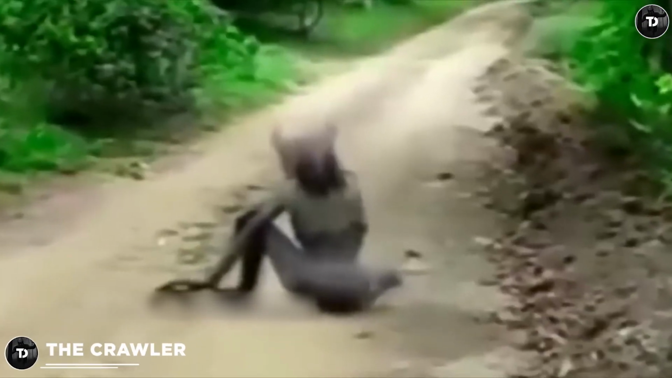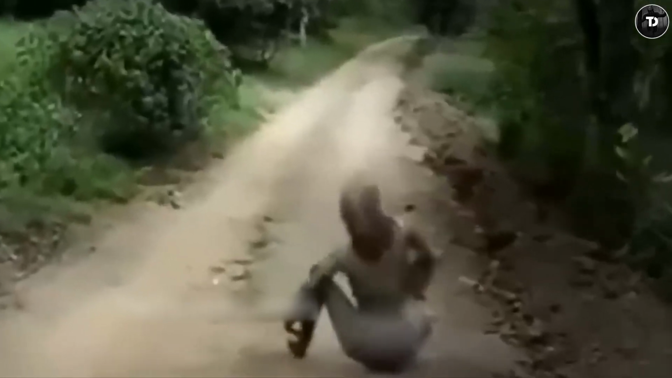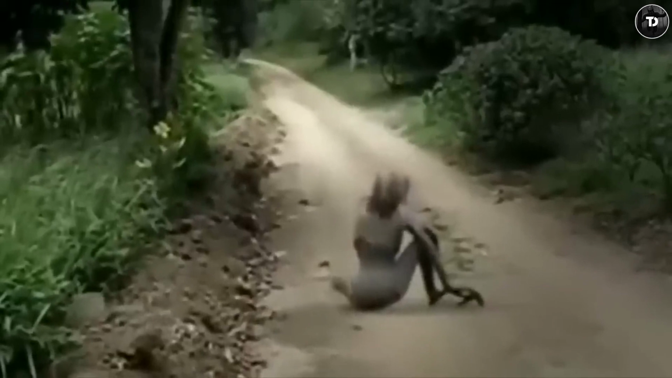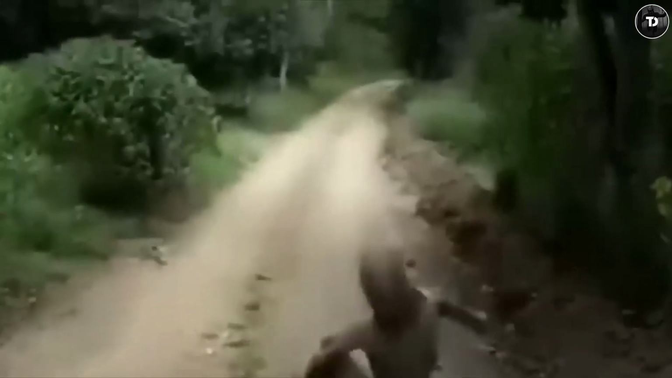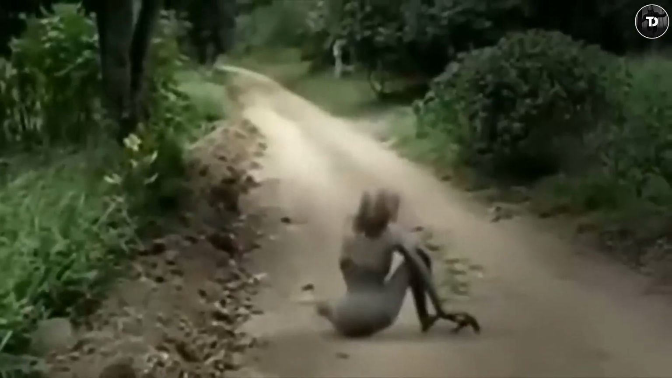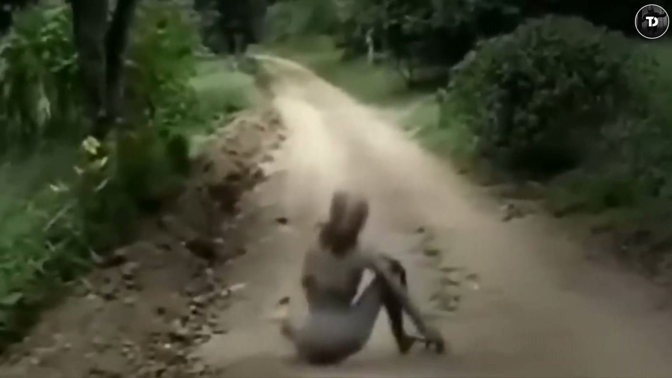The Crawler. Now, you may have seen the following video on social media and some other sites you visit, but have you ever heard a good explanation of what it is? There is still not much known about what happened or where it happened. If you look closely, you see some kind of weird alien creature crawling awkwardly along a dirt road.